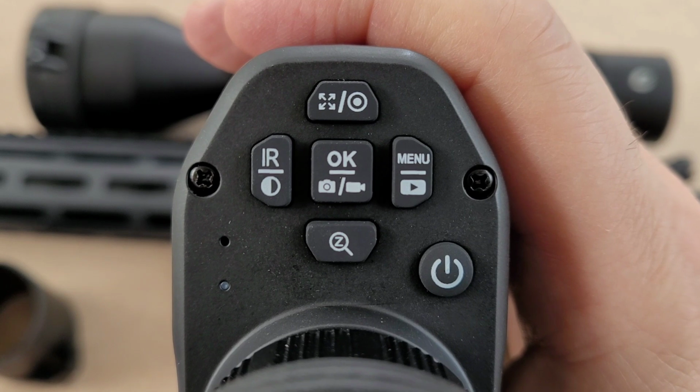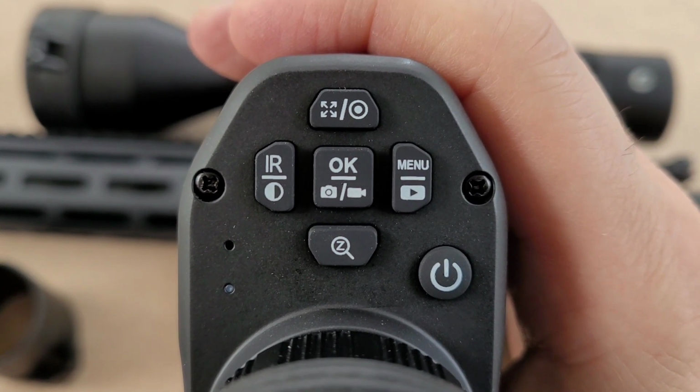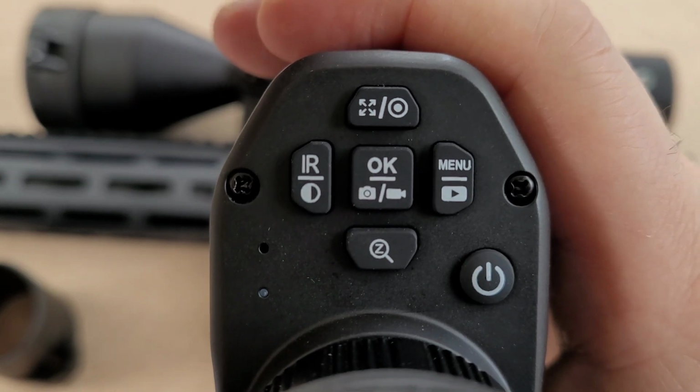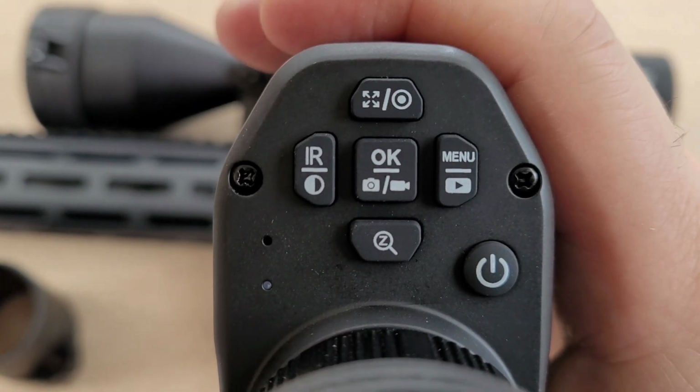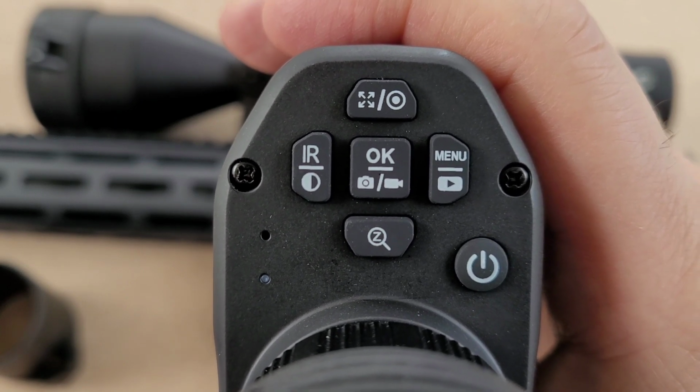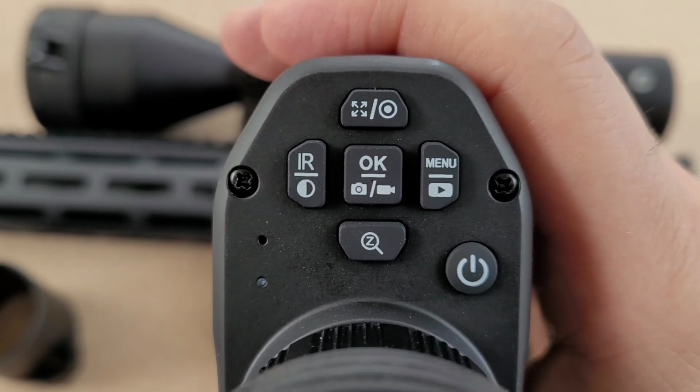Now that you've seen how it works at nighttime and the quality of video it takes, I'm going to show you the menu section right here, the buttons. So you have a screen zoom right here on top. This will allow you to zoom the screen in and out if you need to. On the left side, you have the infrared controls. You can adjust the light control using that.